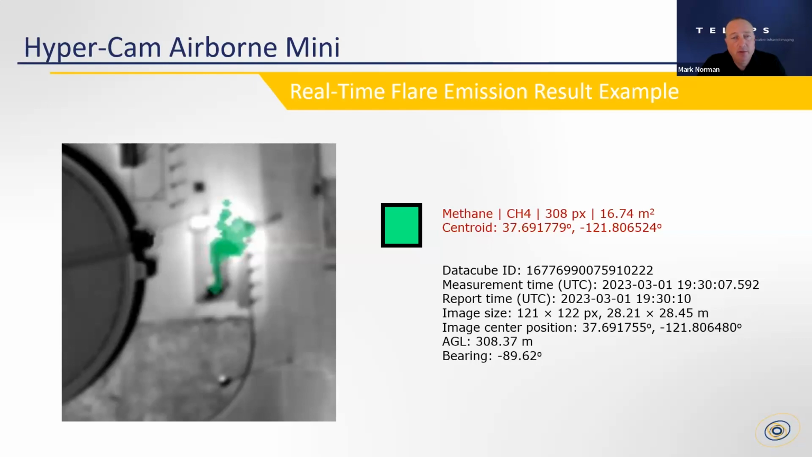It gives an approximation of the area on the ground where this methane covered within the image. And then some other information which indicates the data time stamping, but also the AGL. This was about 300 meters or about 1,000 feet AGL, and the bearings in terms of their coordinates.